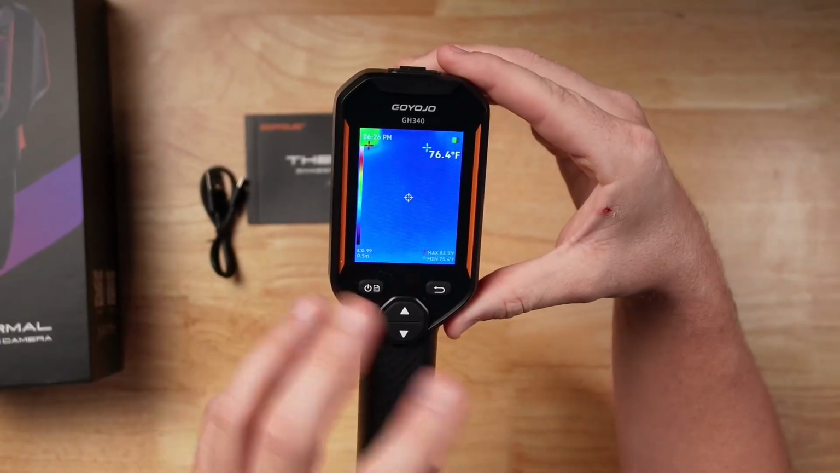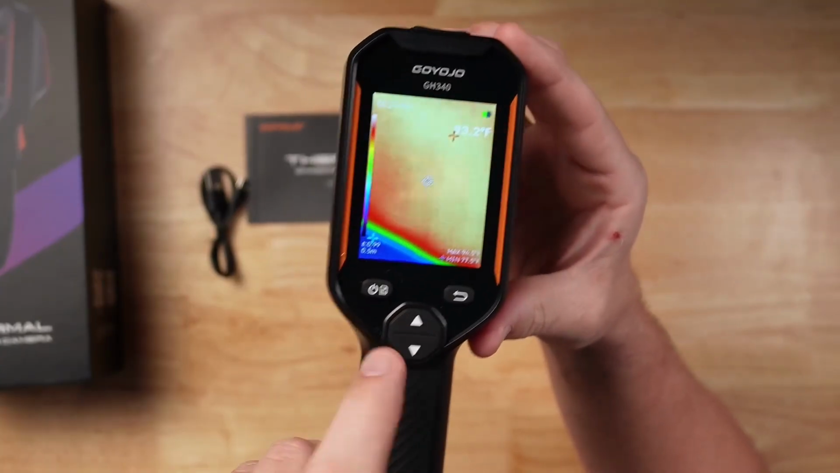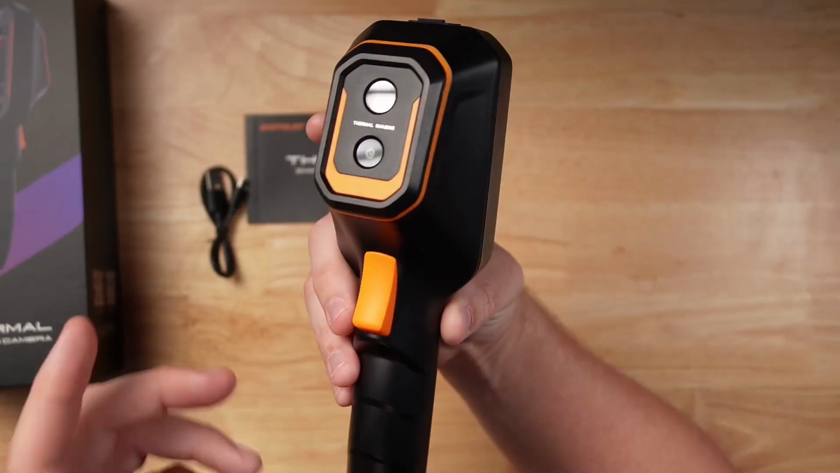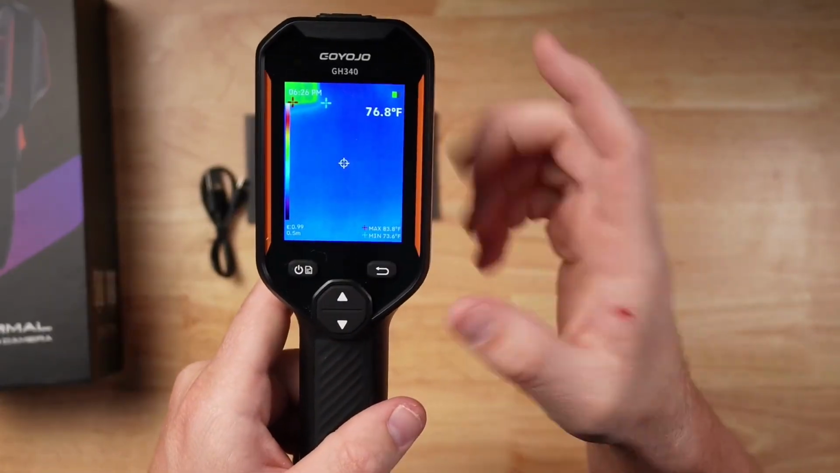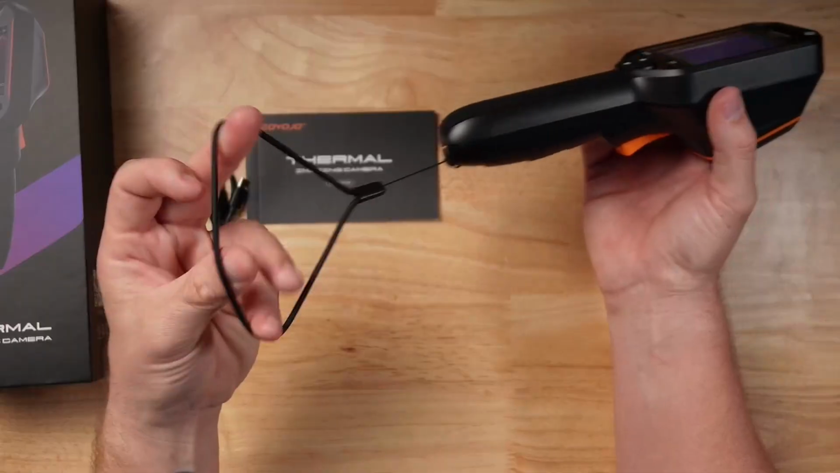Now with this, very easy to operate. You do have your power button here, which also doubles as a menu button. You have your back button and then your navigation select buttons here to navigate up and down. And then here on the bottom, you have the trigger. So this is what's going to enable you to take a picture. If you wanted to take a picture, you can see that it did say save there. To charge it, it charges up here at the top. And then you do have a little wrist strap.